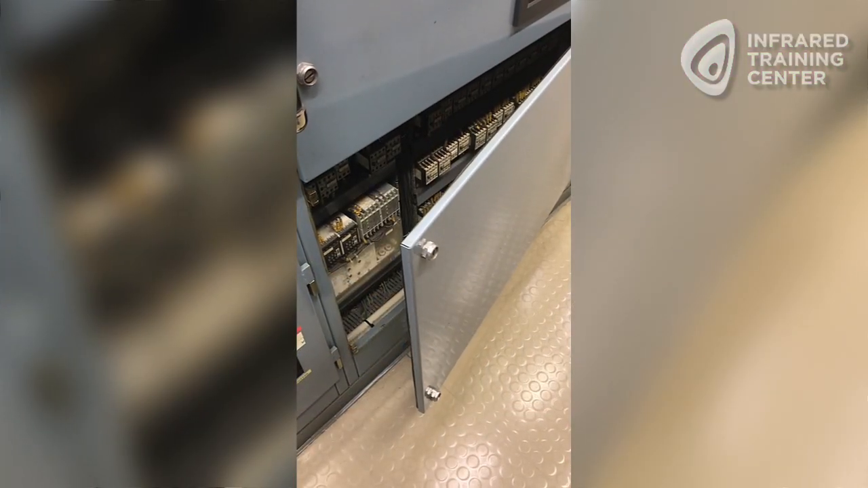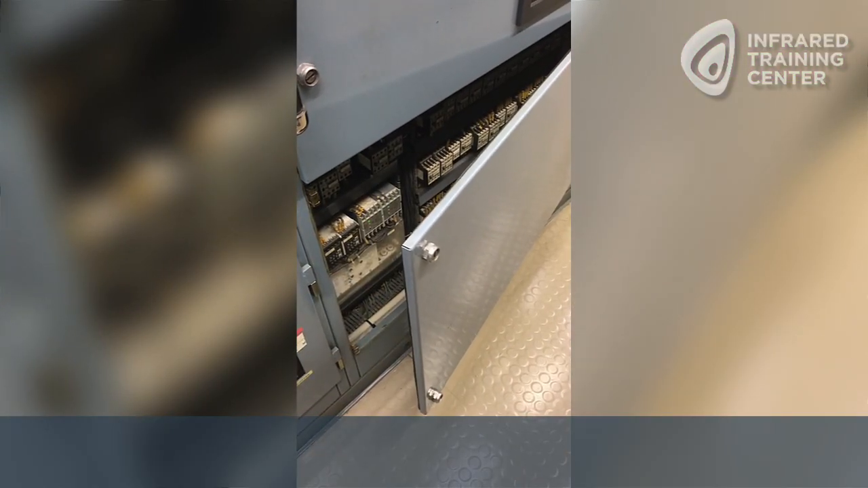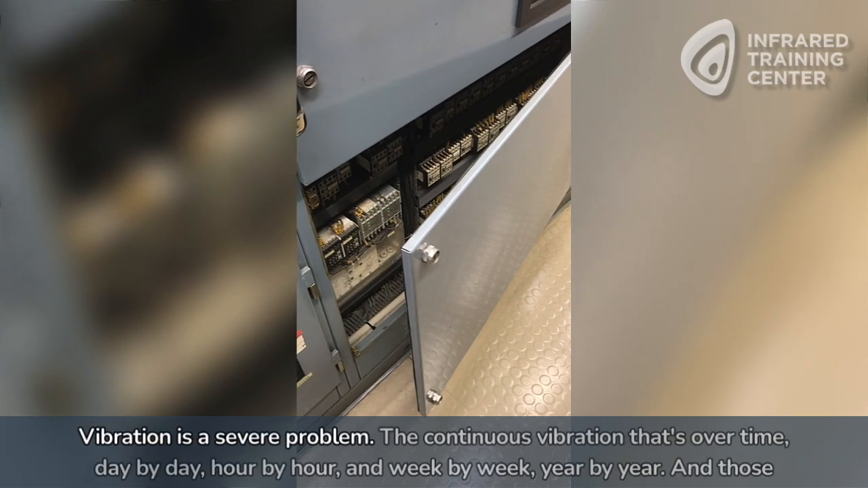All right, Fredrik, let's take a closer look at the inspection environment, some of the systems and components that you're looking at. Before we get into those examples, I'll bring those up here in a moment. You had mentioned the vibration earlier, and you showed me some video of this. I want to share this with our viewers. How big of an impact is this vibration, is this environment having on the health of these systems on these ships? The vibration is a severe problem.